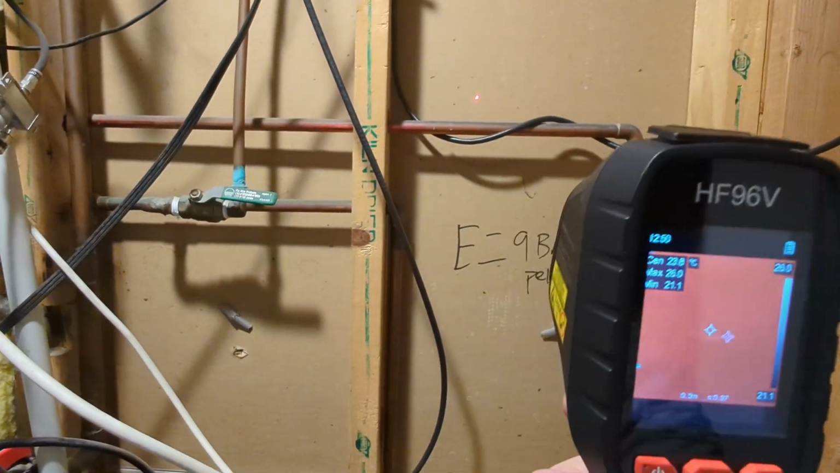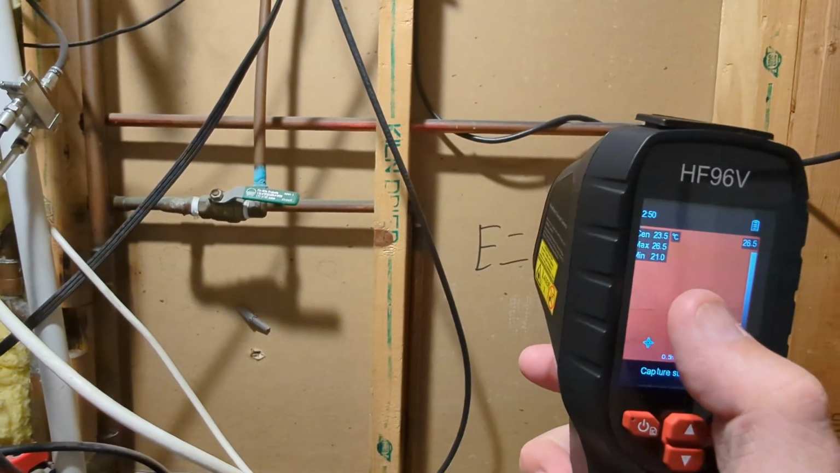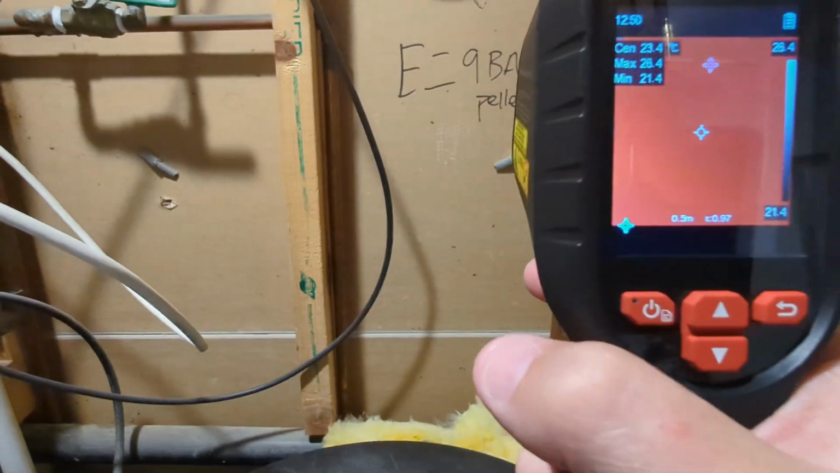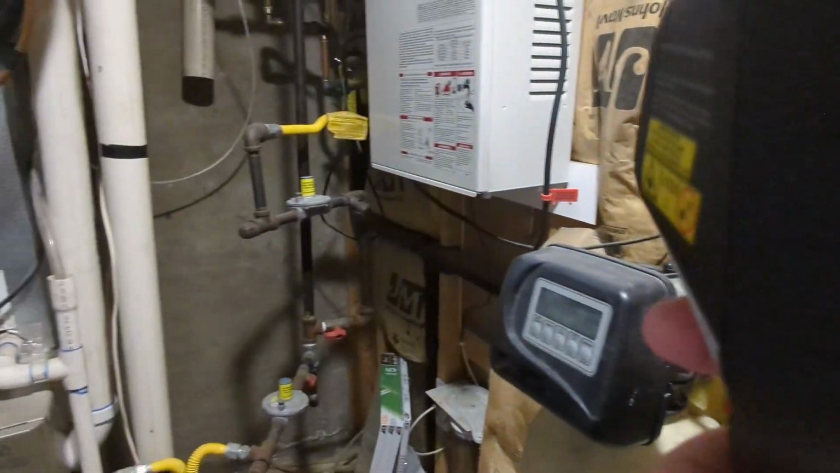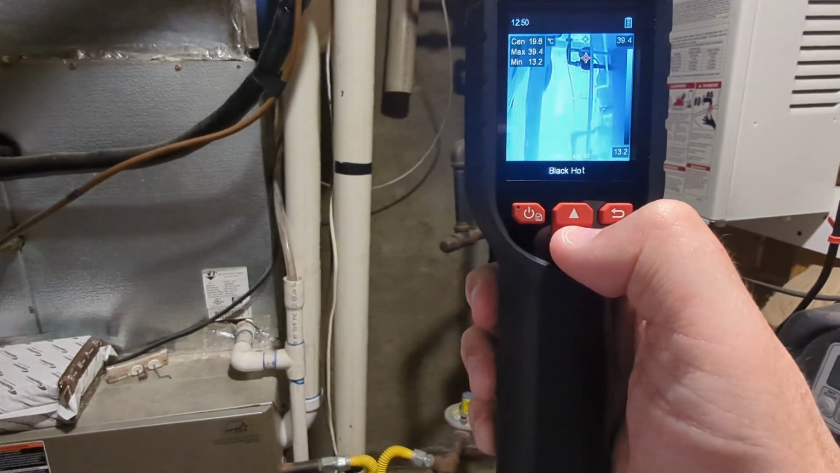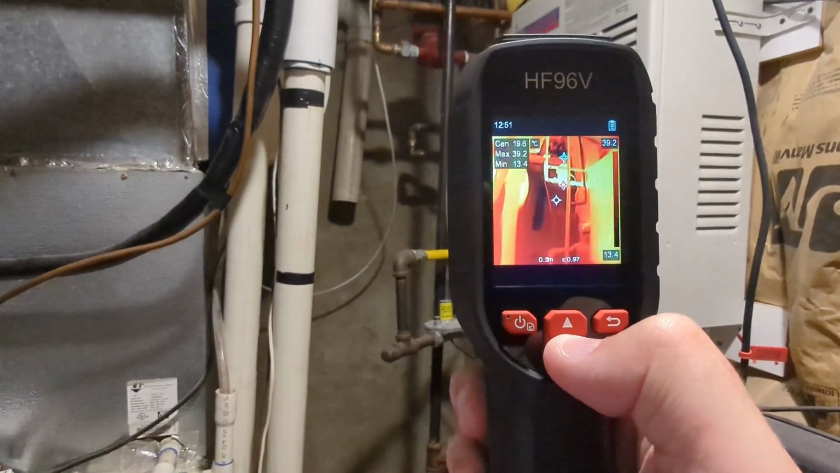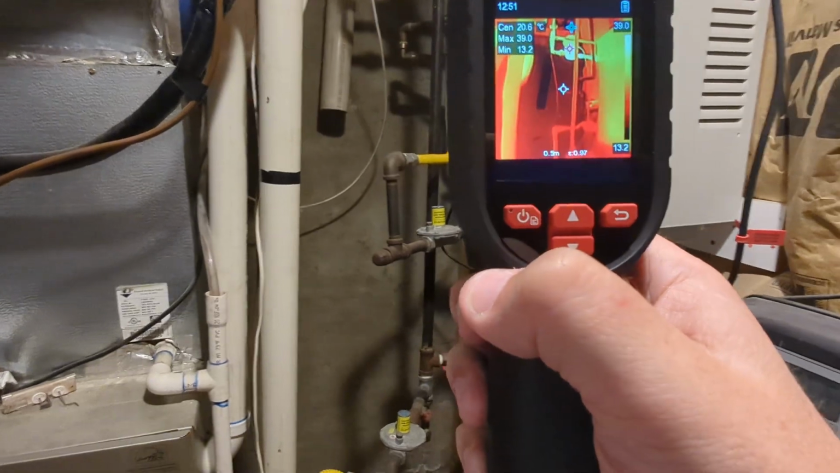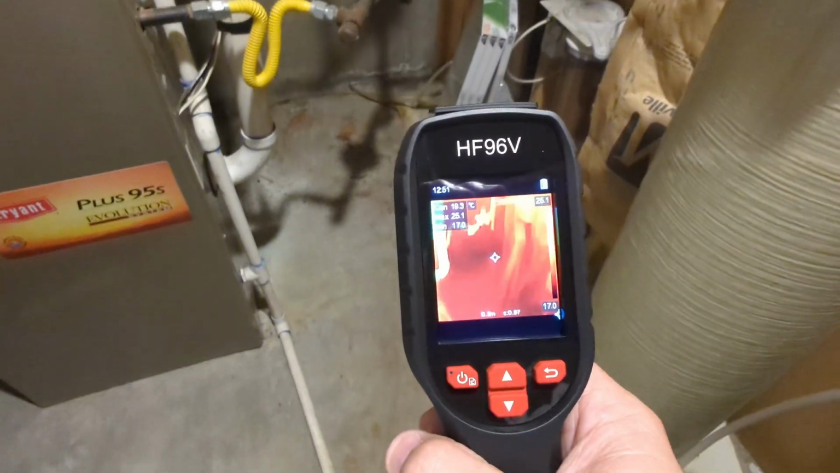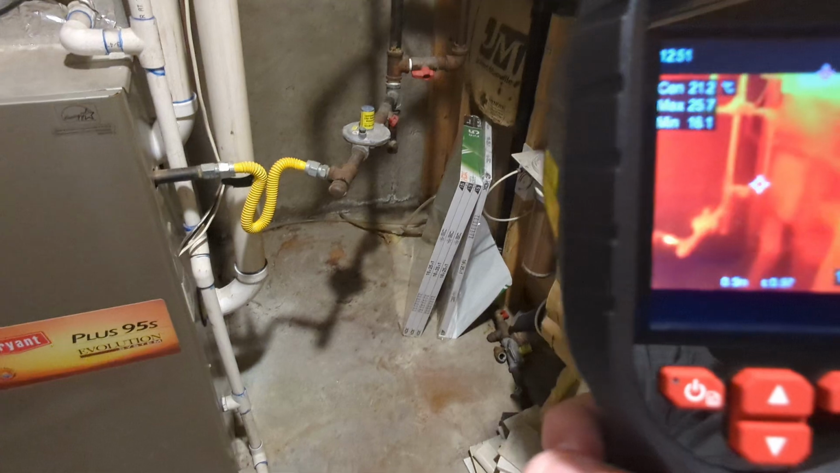And then again, you can see that I've got that laser right there, so I can point it directly at what I'm looking at. And those little finders right here on the screen are going right at that piping. So pretty awesome tool. It's picking up all sorts of stuff. Again, back to our thermal. Those are the different variations that you could see. As I get down to the floor, it's a little bit cooler. This room generally runs hot, right, with a furnace and a water heater in it.